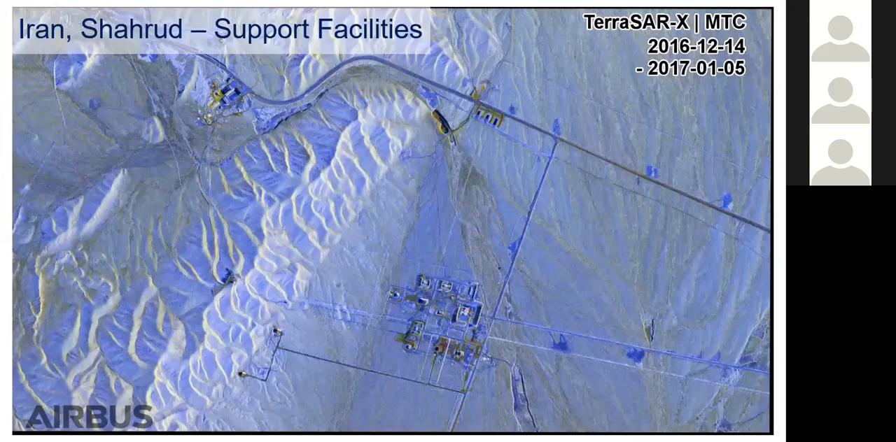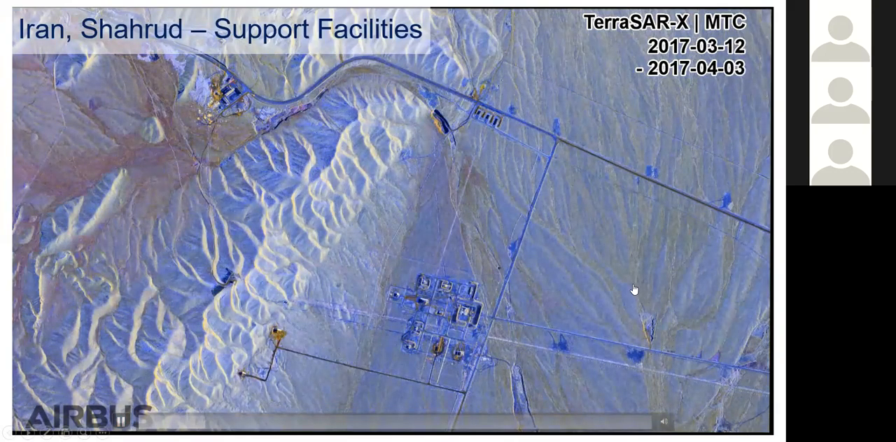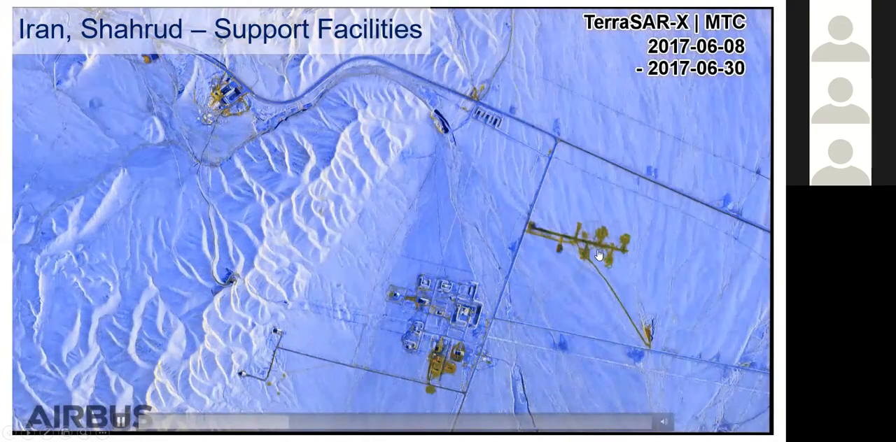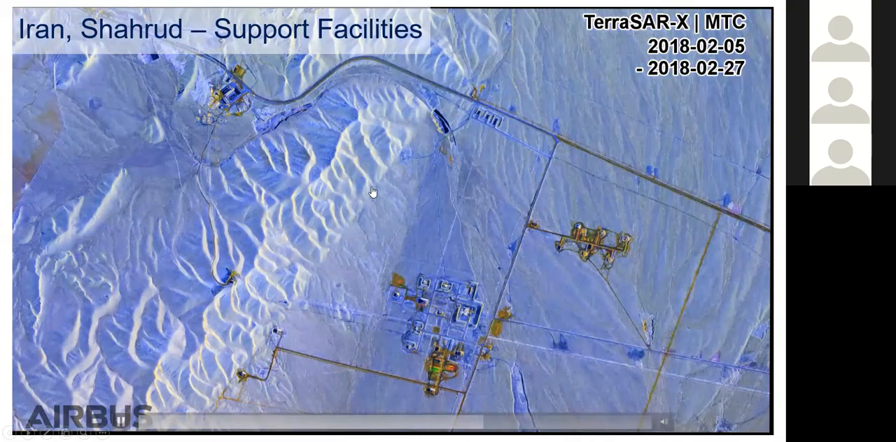And finally, I just want to show an example from the support area, which is in the west of the site. Starting from 2017, we see really how this area has grown in size, with this establishment of the new facilities here, also new trenches to maybe build particular infrastructure to those sites.